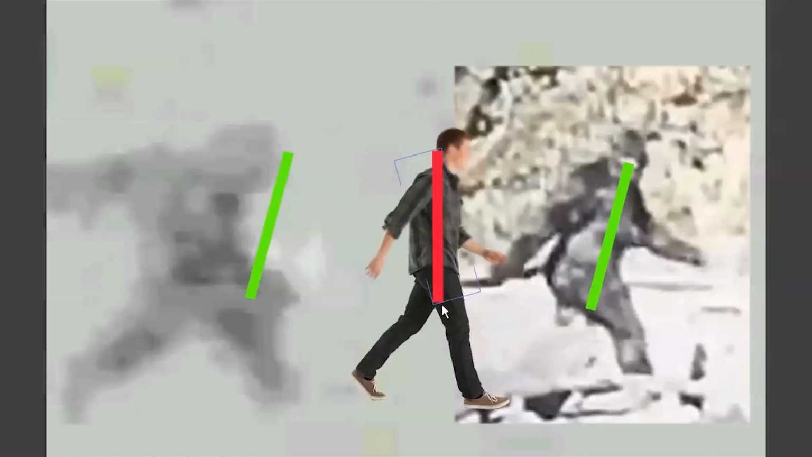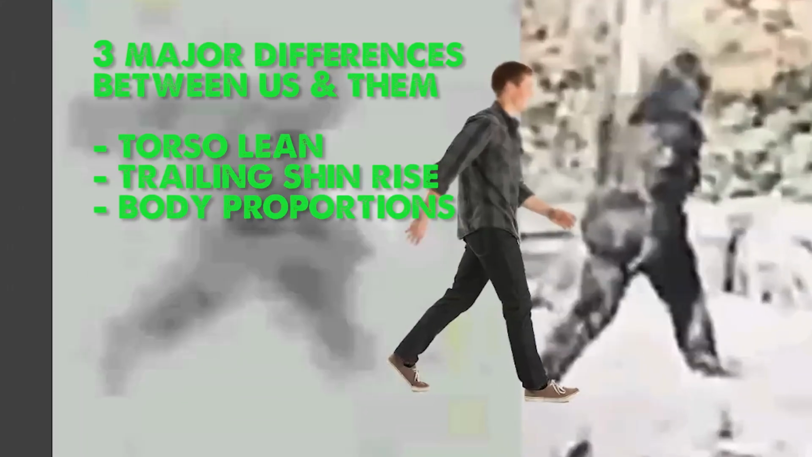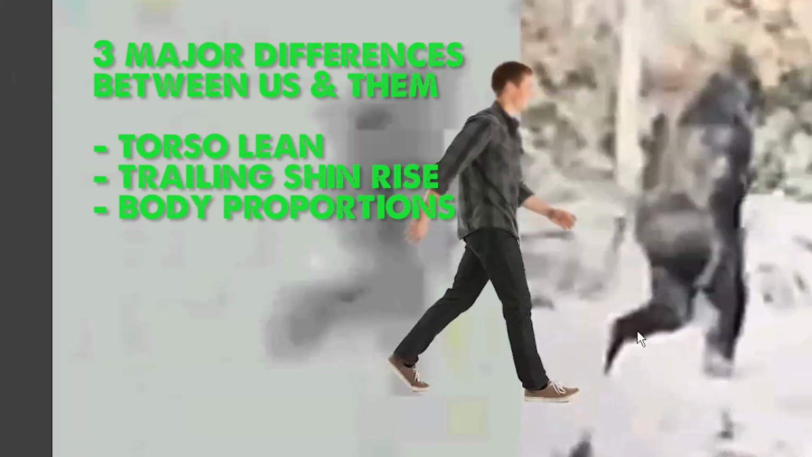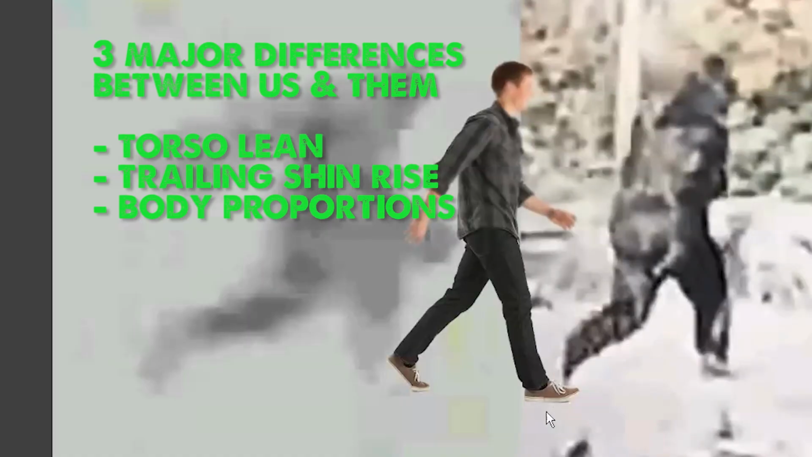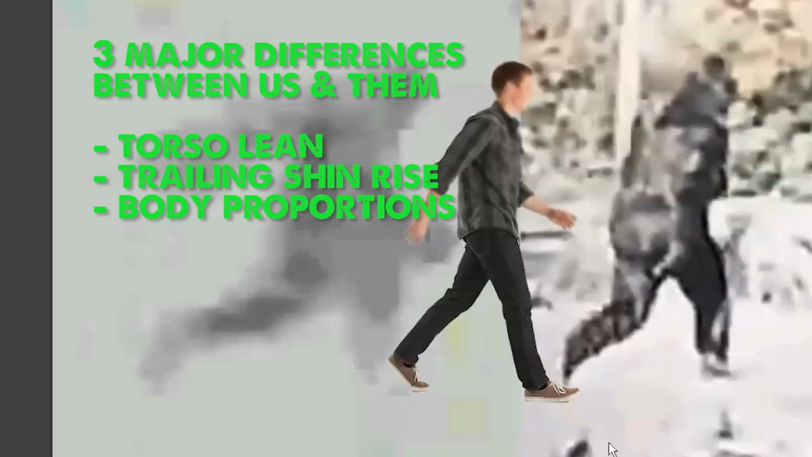And now, if we look at a human, we humans walk and run with our torsos perfectly upright. So yet again, we're seeing body mechanics entirely different from our own. So now I've shown you the torso lean, the trailing shin rise, and also body proportions. All three radically different from us humans.